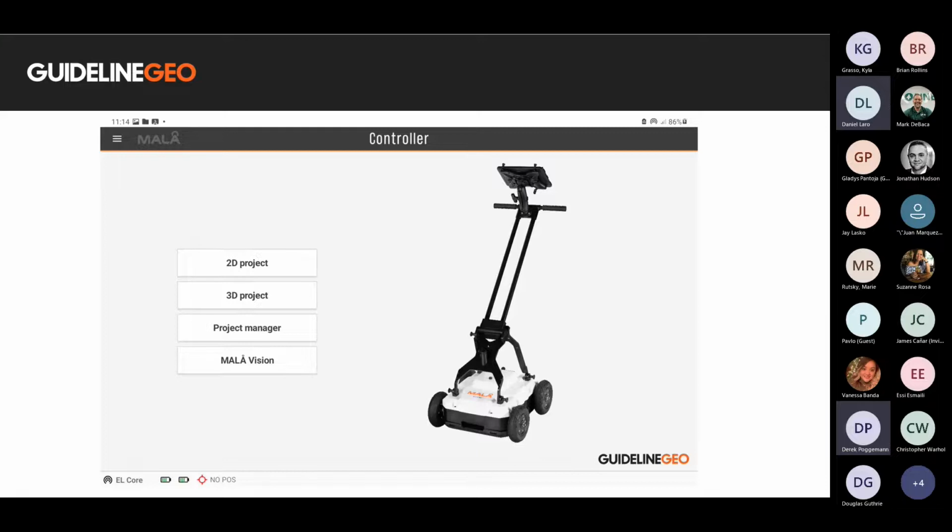You will also notice at the bottom left, after establishing a connection between the tablet and antenna, the EL core text is seen and the status of the batteries. There is also a GPS symbol which is showing no position right now. The GPR does contain a GPS inside of the antenna for location support.